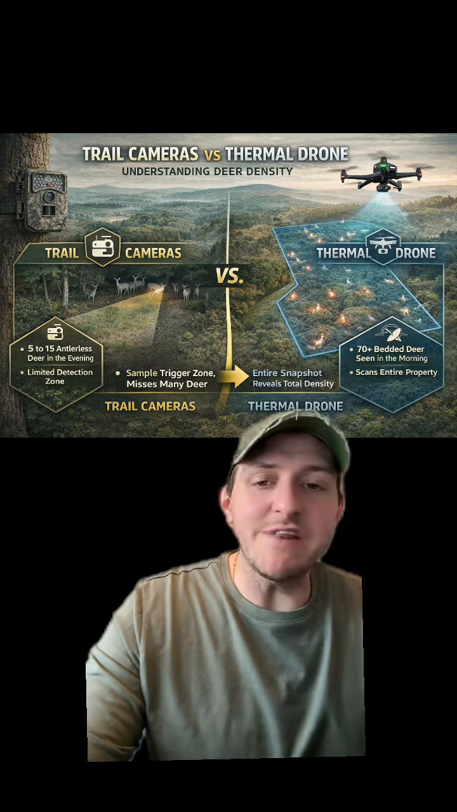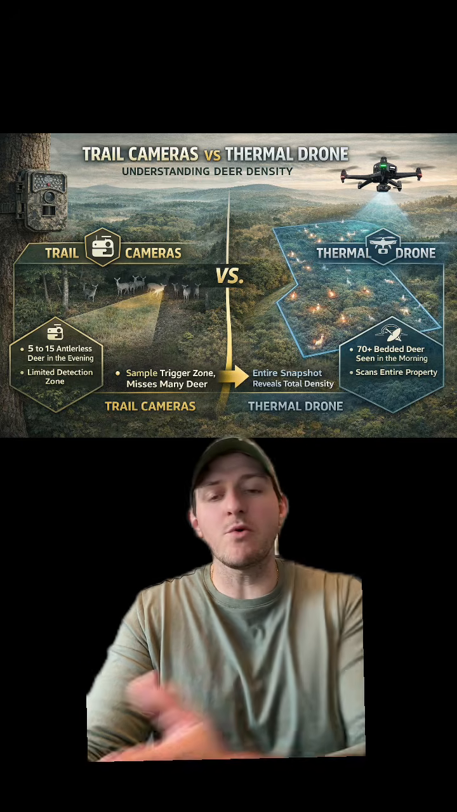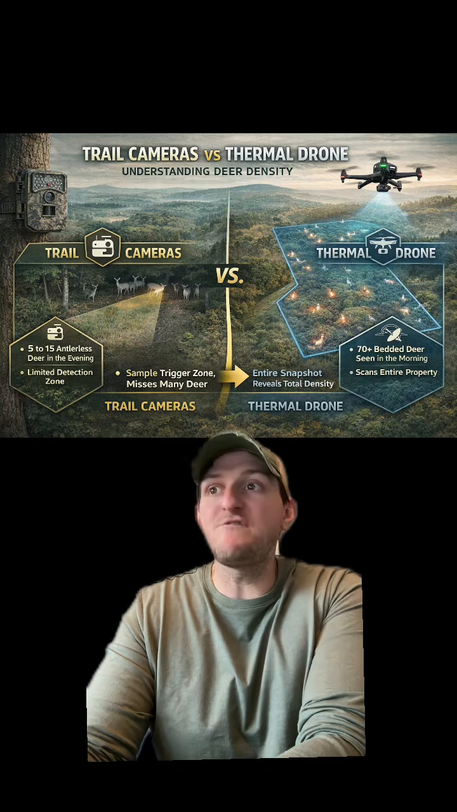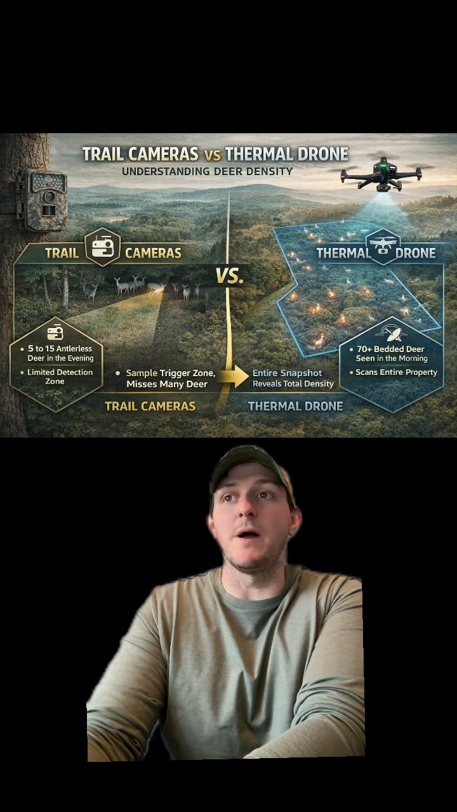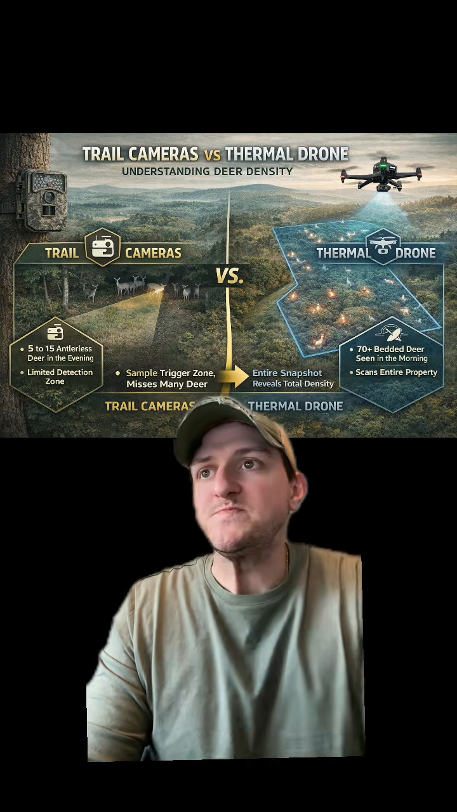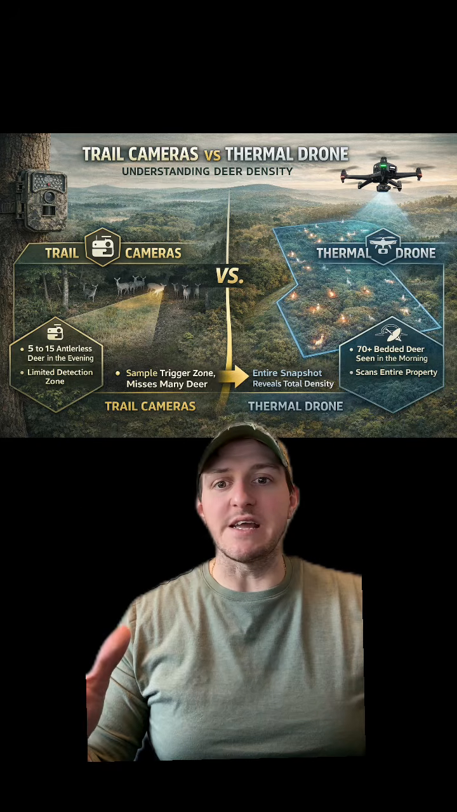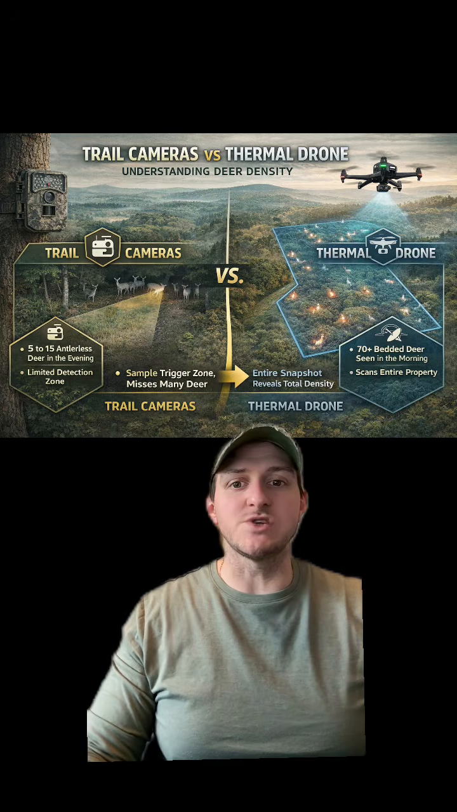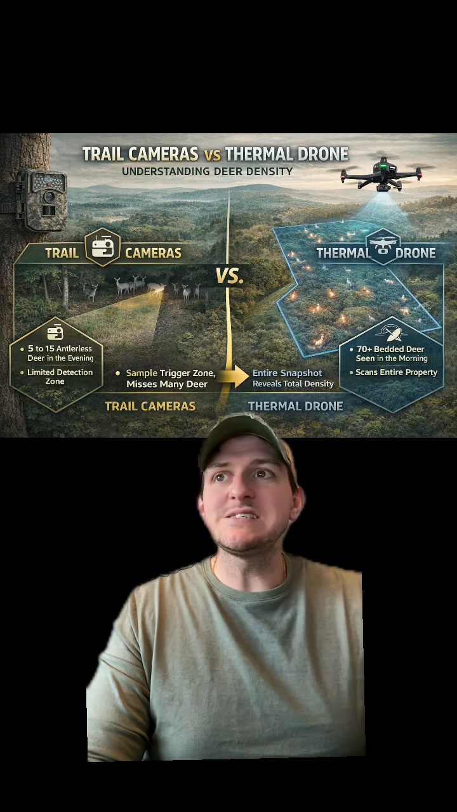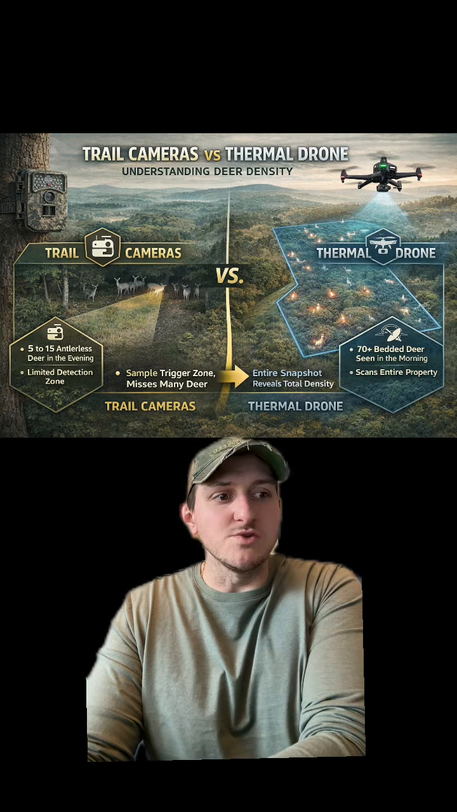Of that, 71 were antlerless. Now, people are going to go, whoa, that ratio is out of control. But you have to remember, of those antlerless, you have button bucks. But even if we said 50% of the antlerless were button bucks and say young buck spikes that were unidentifiable from the drone, that would still put the total deer density at a very high level. And I actually ran the numbers here. Even under that super conservative assumption, that still has like 25 to 30 breedable adult does